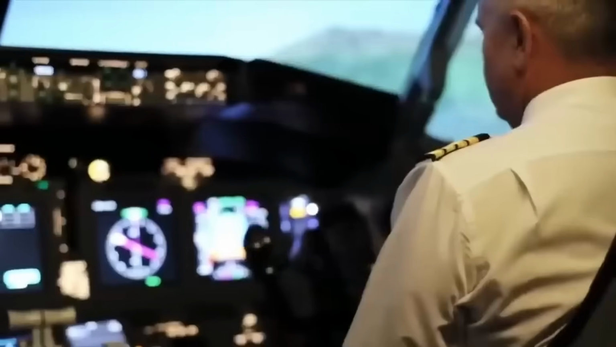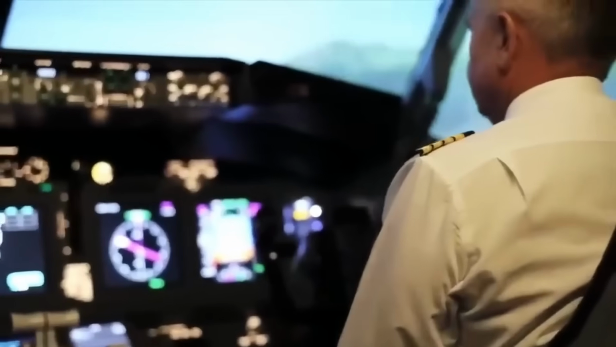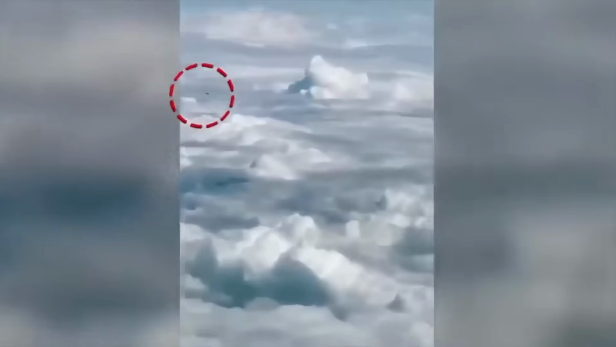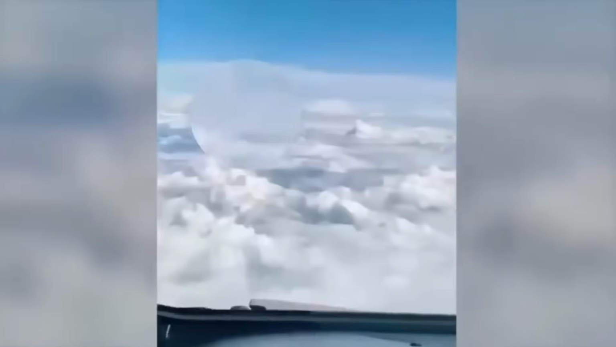A UFO. A pilot was on his usual routine, flying a plane from one city to another. But what he did not know was that he was about to come across a sight he had never imagined, a UFO. Now, for those of you thinking it was just a balloon, those don't fly forwards, they go upwards. And also, balloons do not have this kind of speed. So, nope, that wasn't a balloon. To me, it totally looks like a UFO.